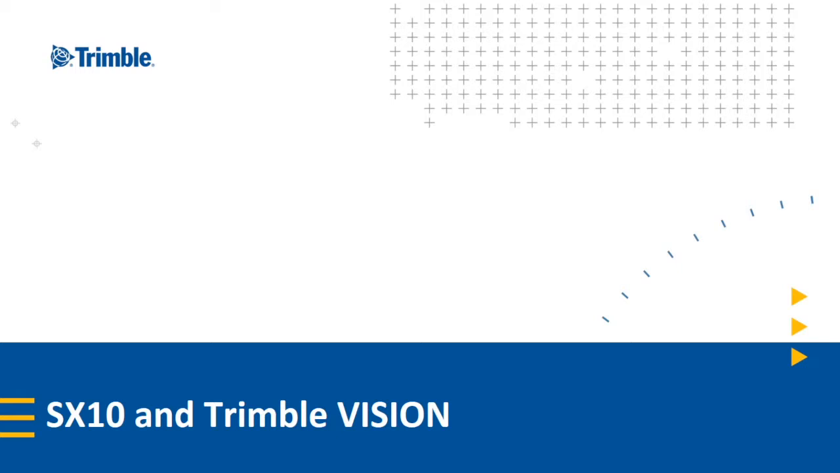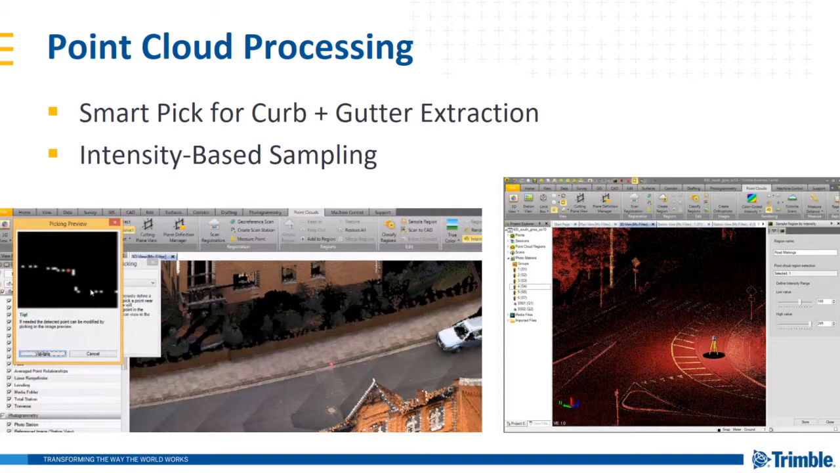Our first focal area for TBC 390 was focusing on SX10 and Trimble VISION workflows through enhanced image and point cloud deliverables. On the point cloud processing side, we've added a new tool called the Smart Pick tool for curb and gutter extraction from a point cloud.